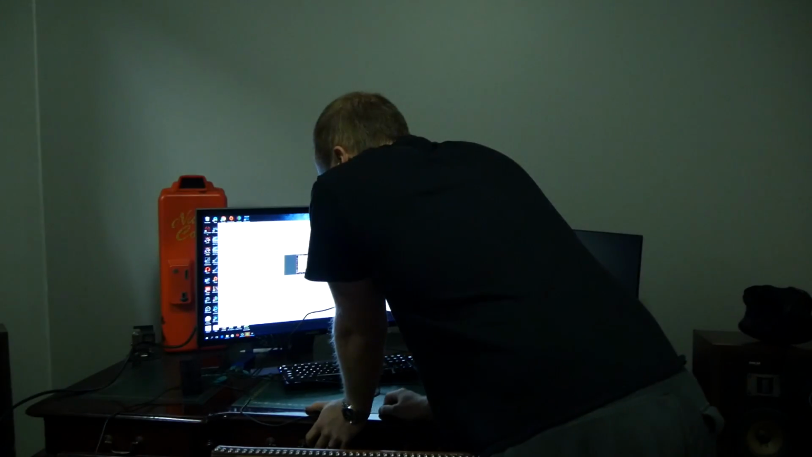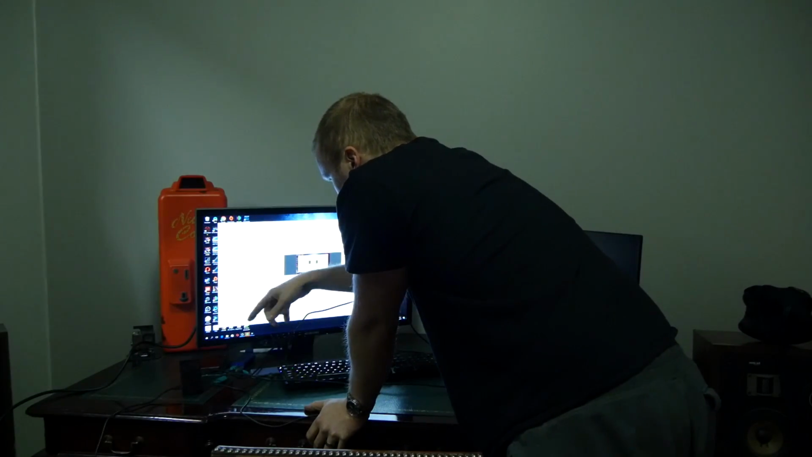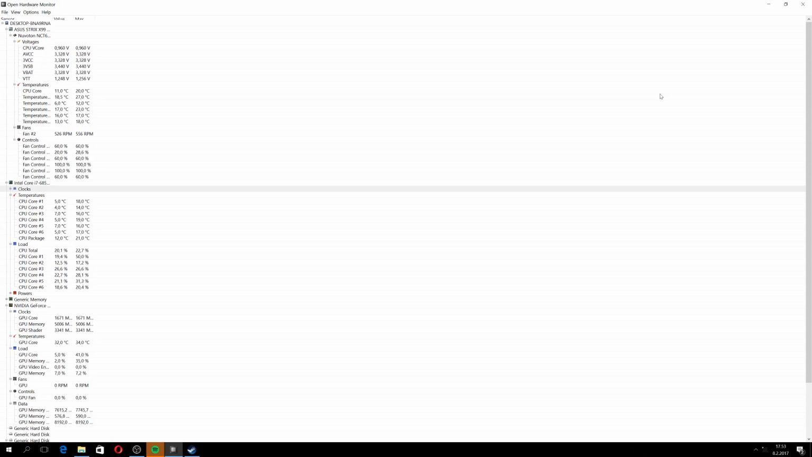And at the moment the CPU is about 10 degrees, so already a huge improvement. Yeah, and now the machine has been outside for maybe 5 minutes, and already we can see that the processor is quite well cooled. It's around 5 degrees, which is quite good.